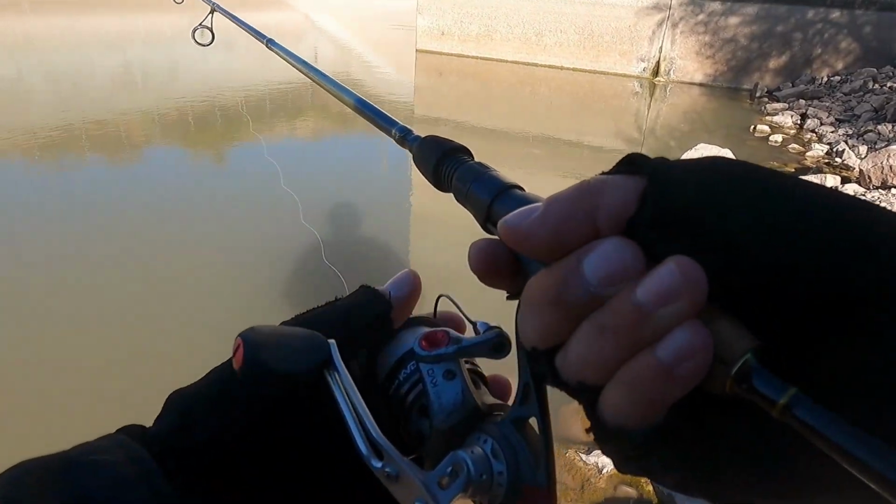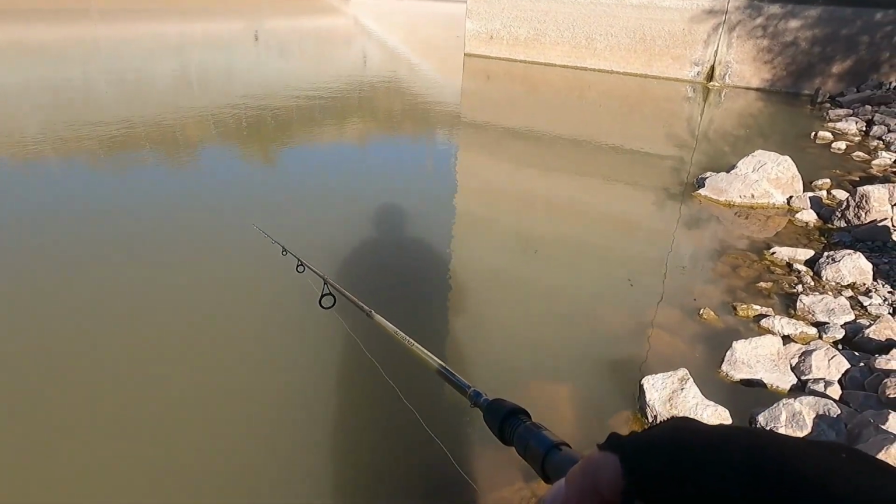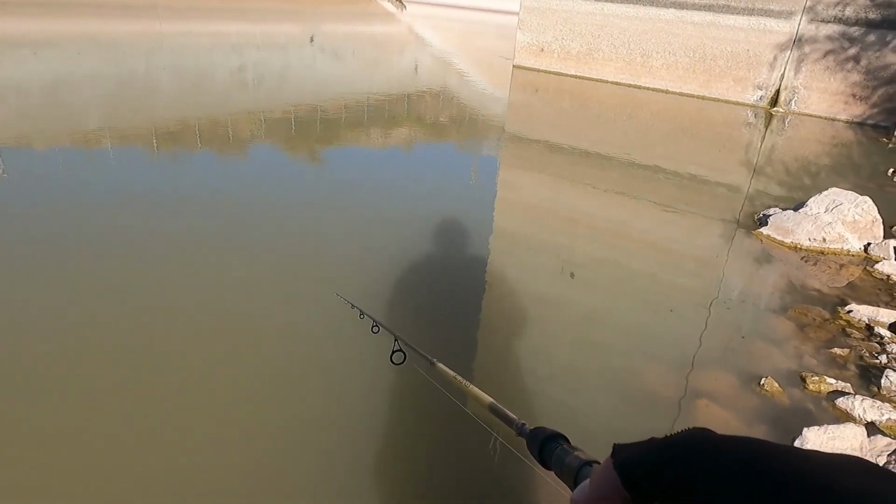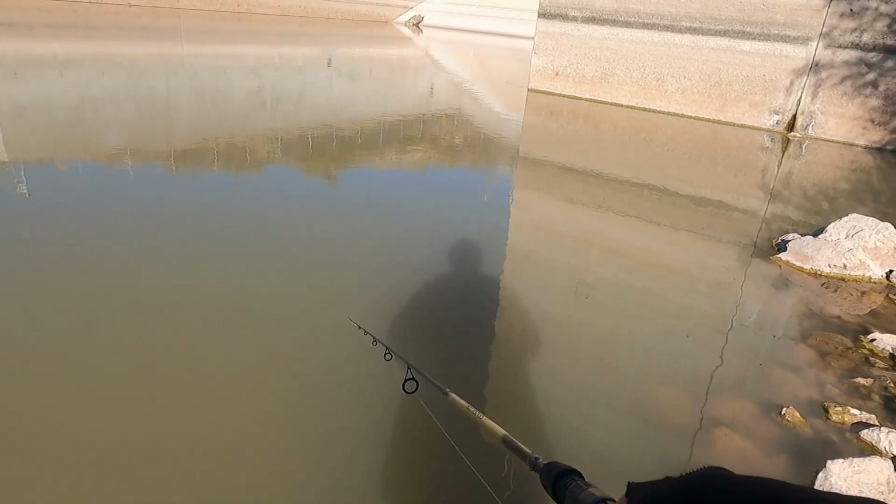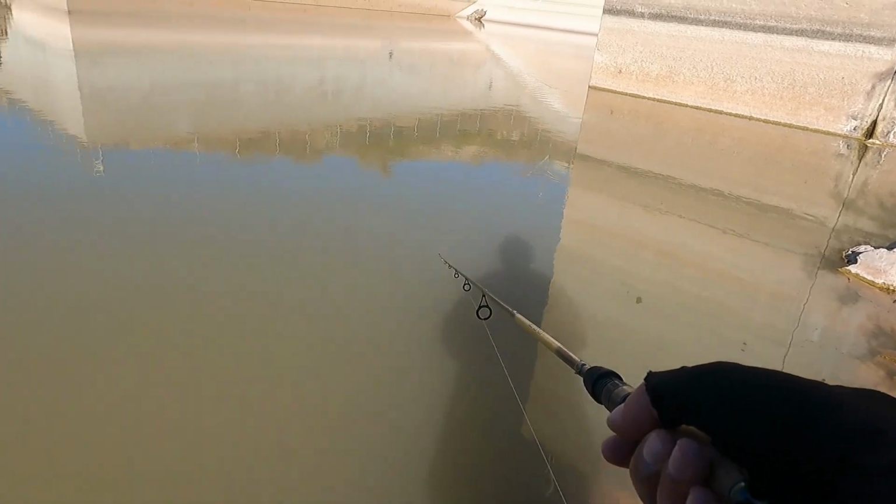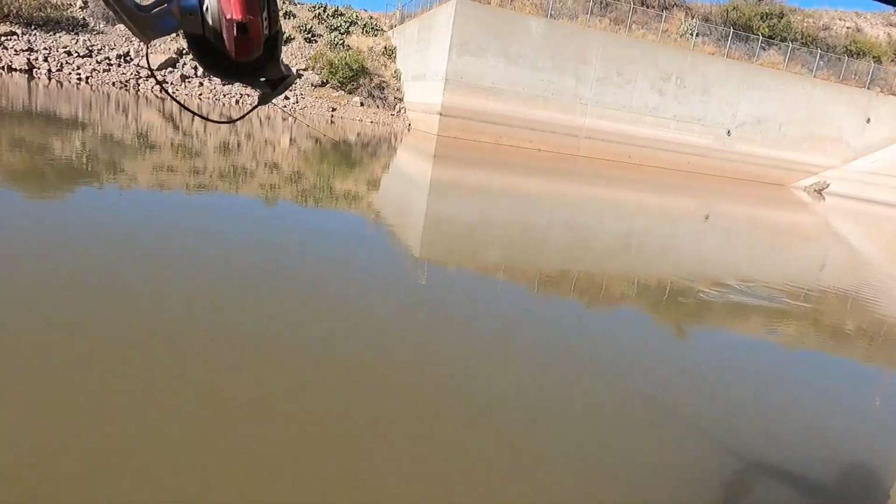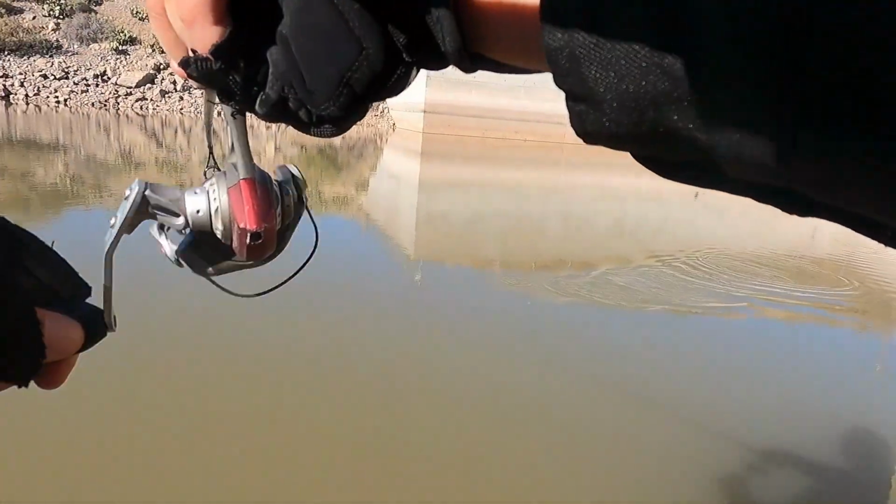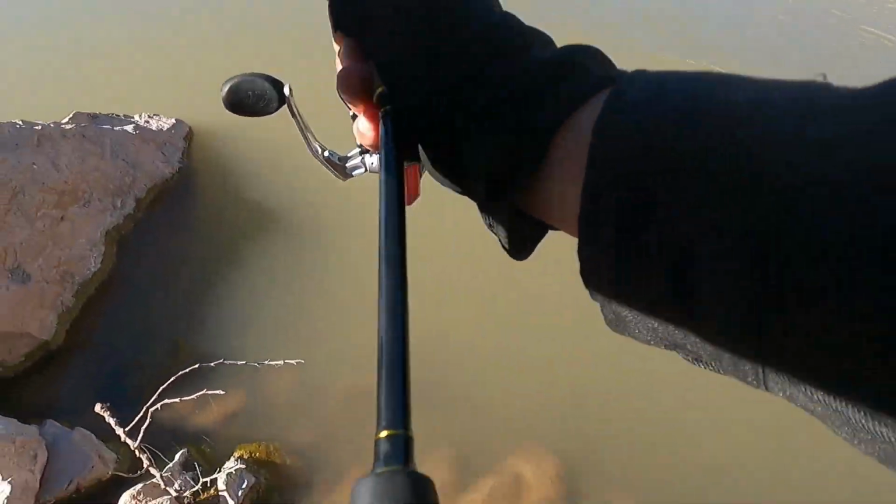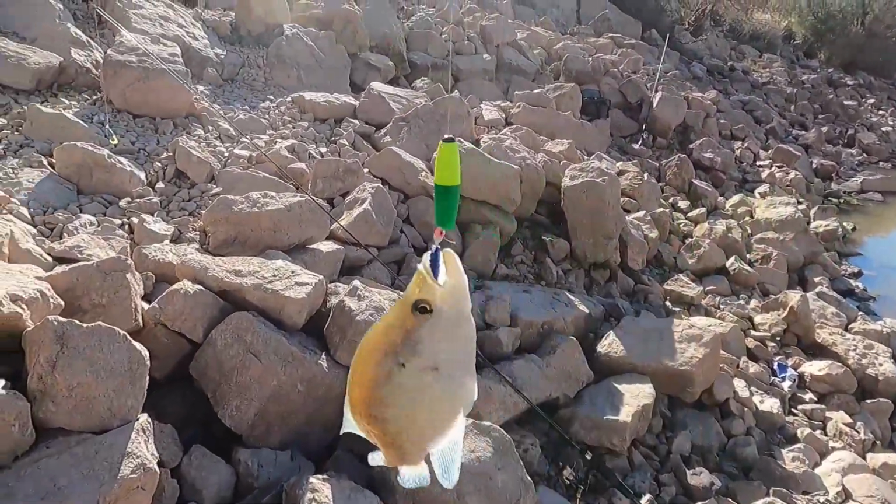And we're just going to slowly reel it in. It should get bit. We got him. It worked. We just barely had to set the hook to have such thin lips. He's not a giant by no means, but he's a nice crappie.